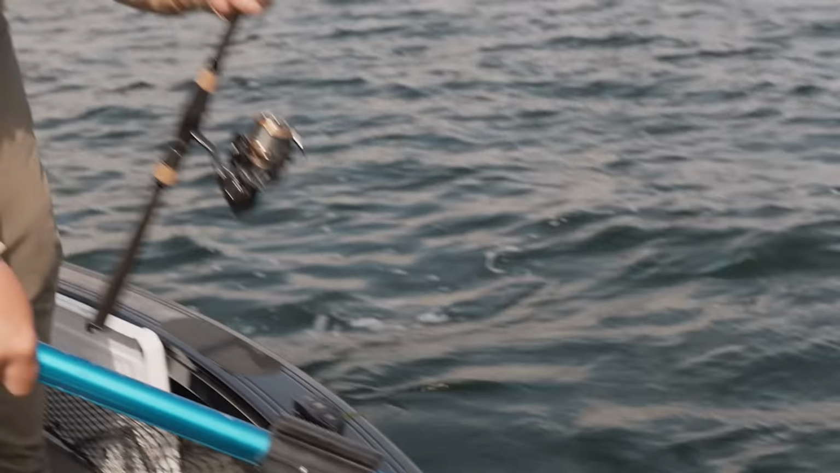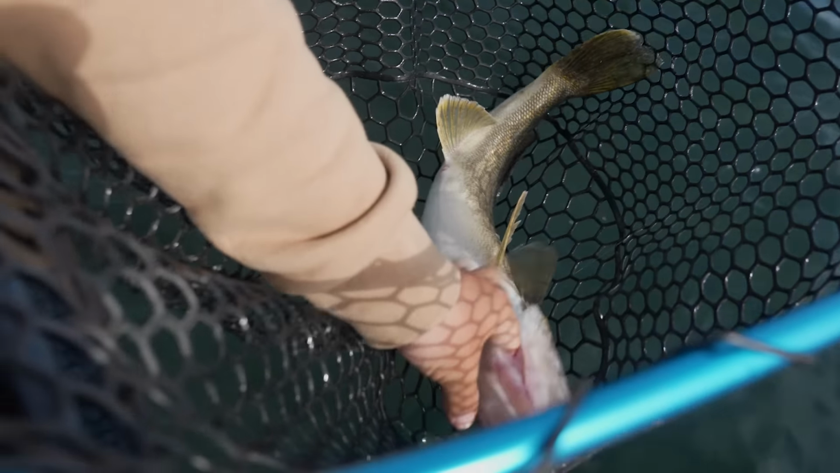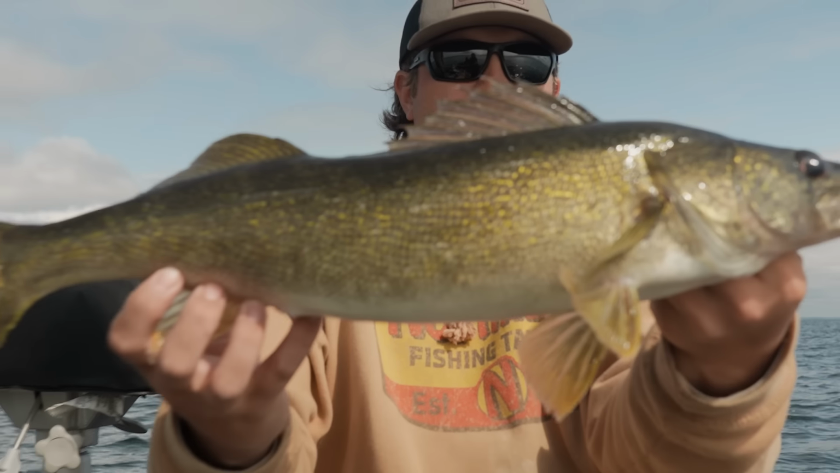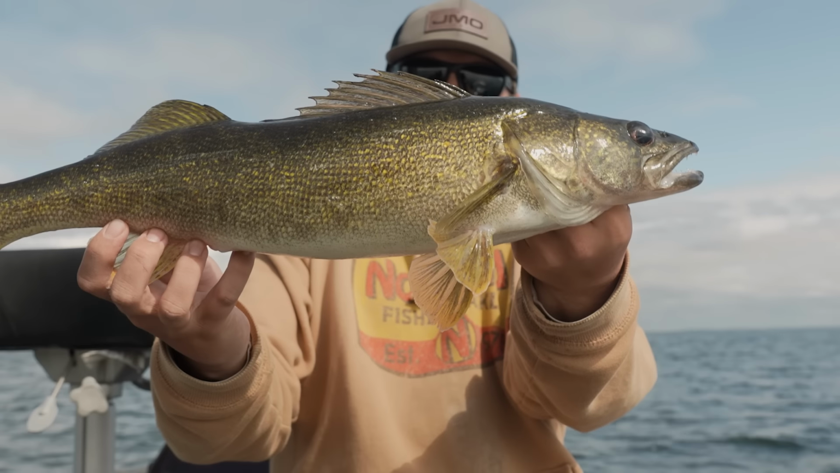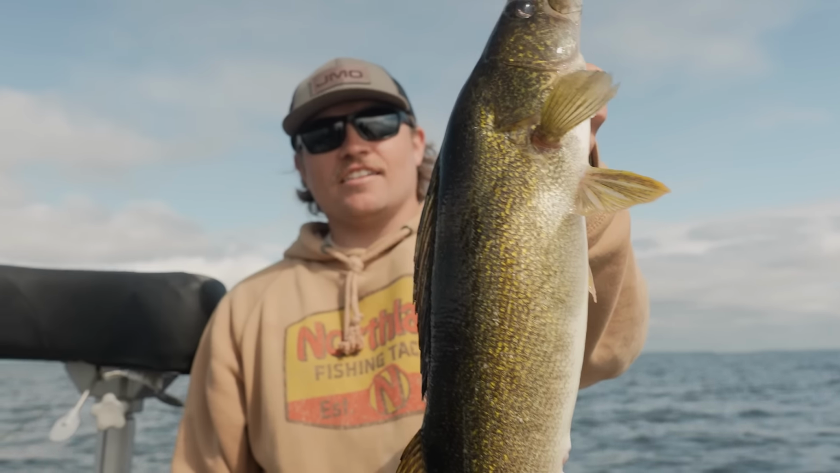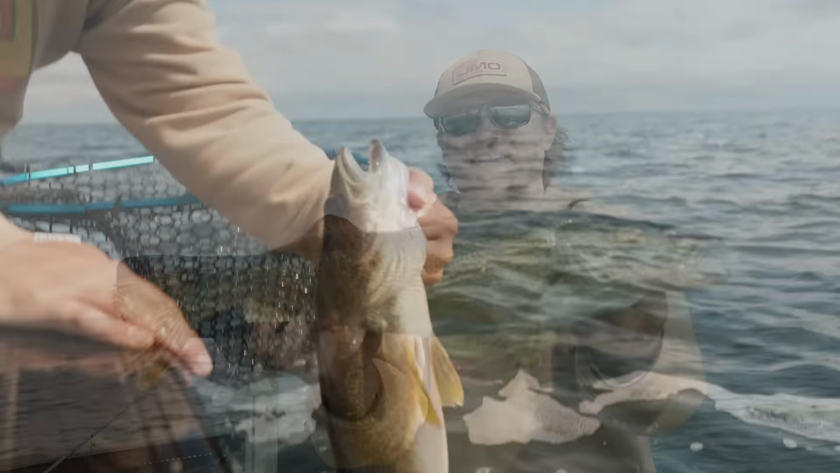Nice, nice. Good job. There we go. Got a little more shoulder on it. Yeah, that's a beautiful fish. I just love when they pick up the leech on the bottom and you know that it's got it in its mouth. Starts peeling some drag.